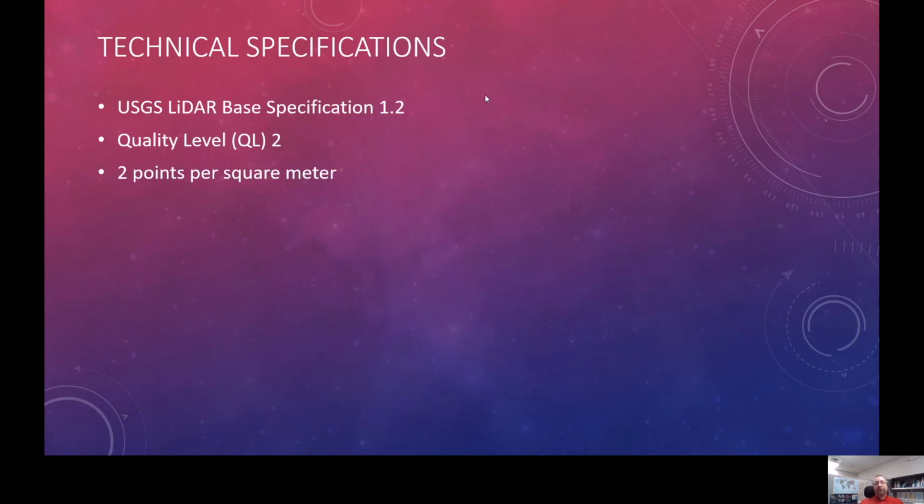So in addition, quality level is typically defined in terms of point density and vertical accuracy. So with point density, with this data to be quality level 2, we're typically looking for 2 or 2.3 points per square meter. And for vertical accuracy, for the LiDAR data itself, we look in non-vegetated areas. We call that non-vegetated vertical accuracy, or NVA.